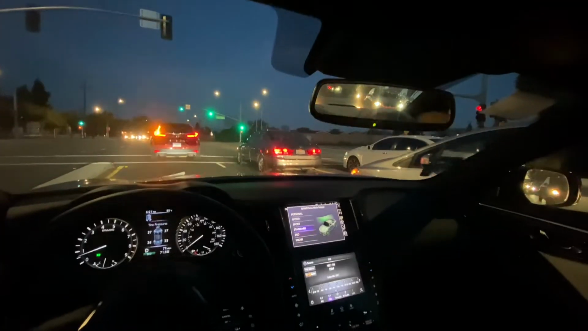I'm gonna change it to sport mode so we can get some better throttle sensitivity, acceleration. Put it in manual mode. Try to get some speed on the car.